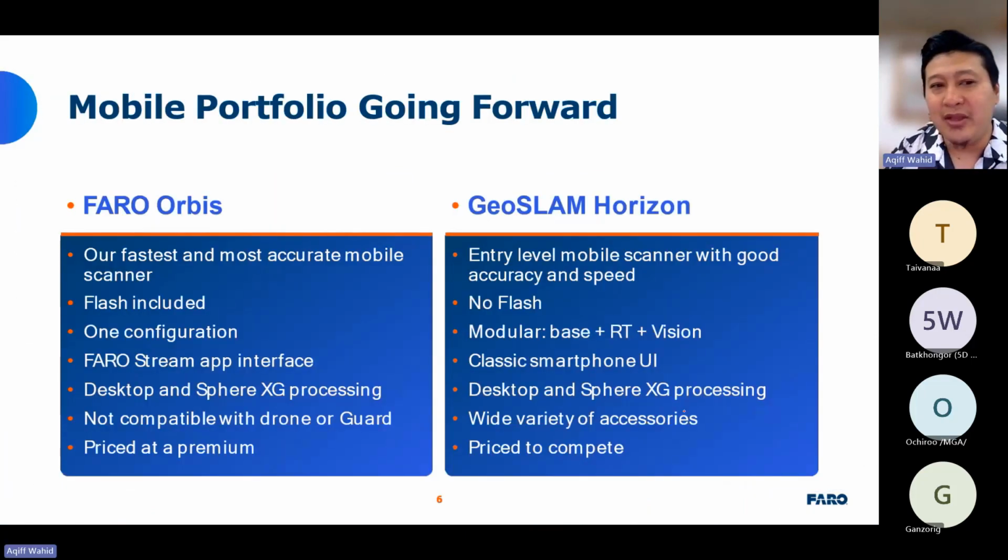All right, so Geoslam and Faro is now under one company. So we will still stick to have a Geoslam Horizon in our portfolio for those who don't mind too much about the detail, about the accuracy. Between 2 to 3 cm is good enough, then we still have Horizon as our entry level. But for those who are looking to have very detailed, highly accurate data, for engineering purposes, for example, then we have another solution called Faro Orbis, which we have just released.